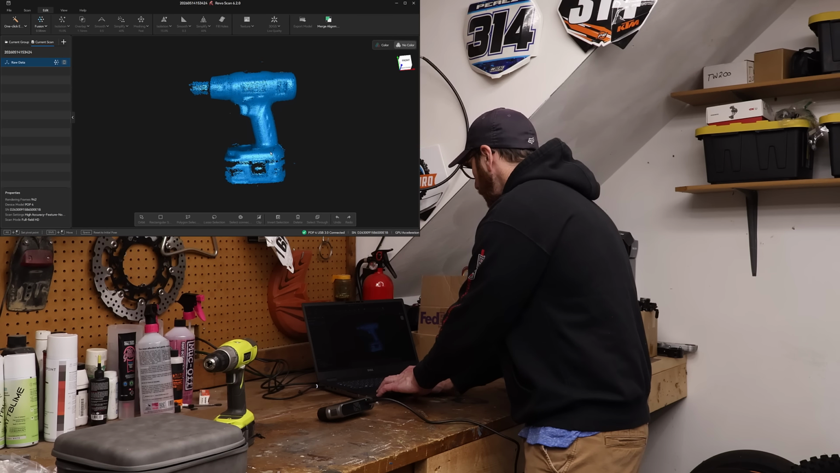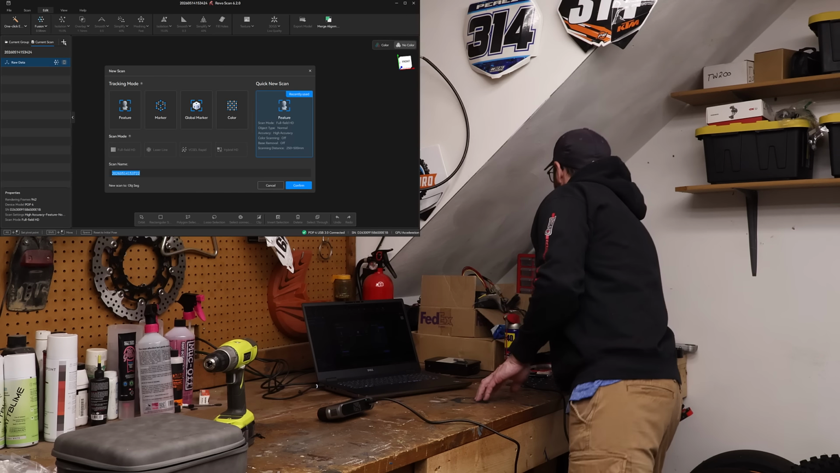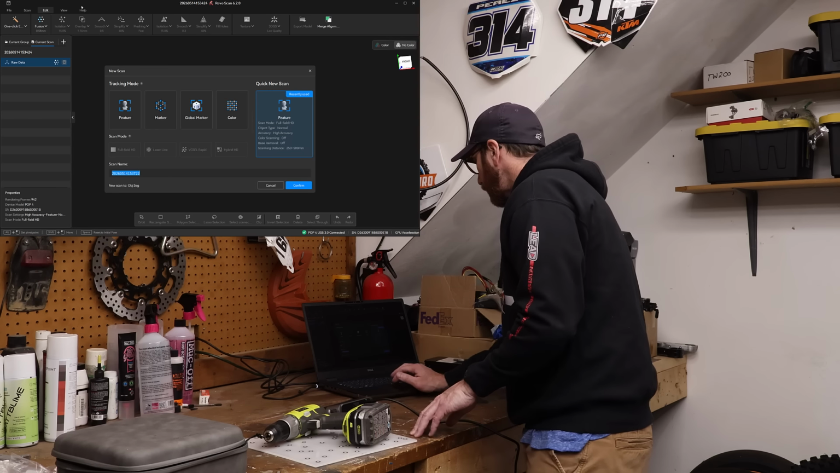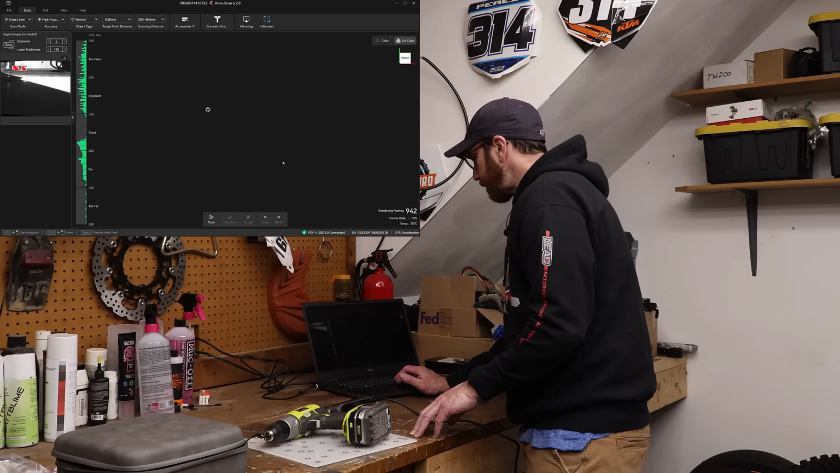So you can see here everything looks pretty good. I'm going to go back. I'm going to do one more scan. I'm going to go ahead and lay this thing down on my magic board here. I'm going to go to laser line, go to confirm,